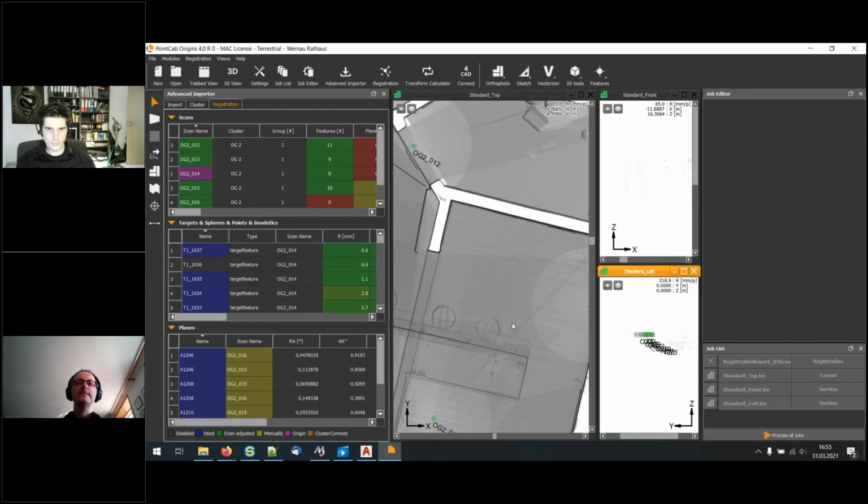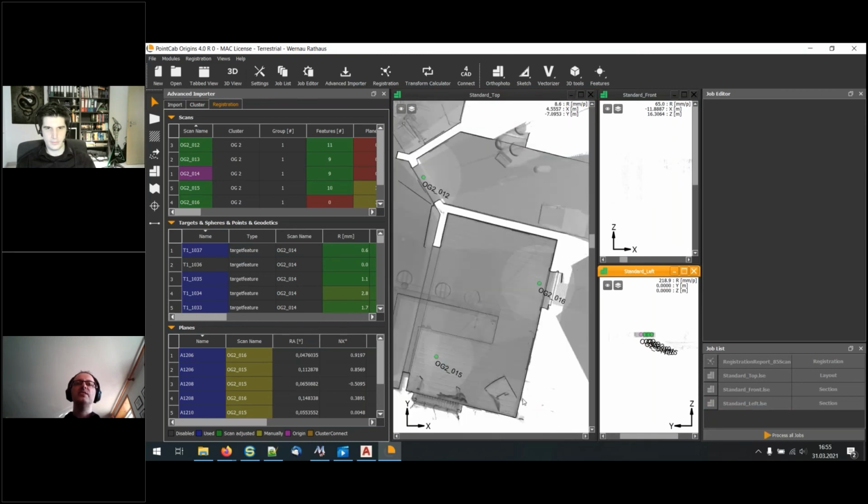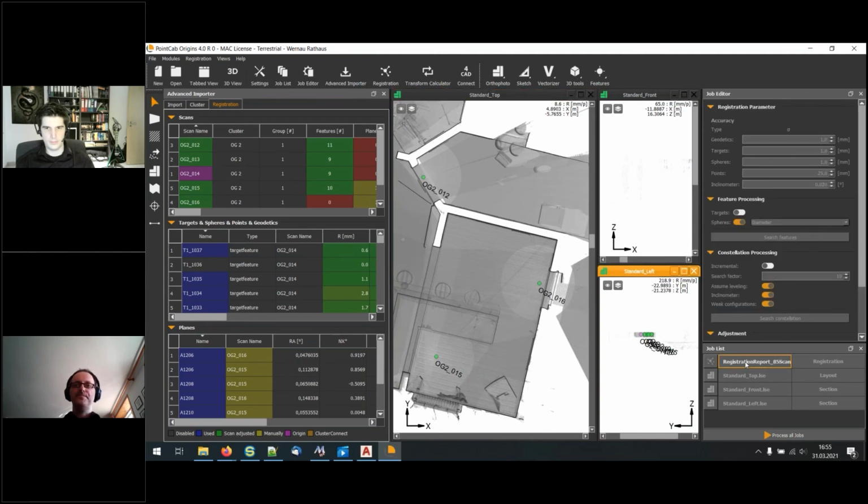You have here the straight lines of the walls, and you cannot see any differences from a point-based registration. Good. This is the first thing we did non-automatically.